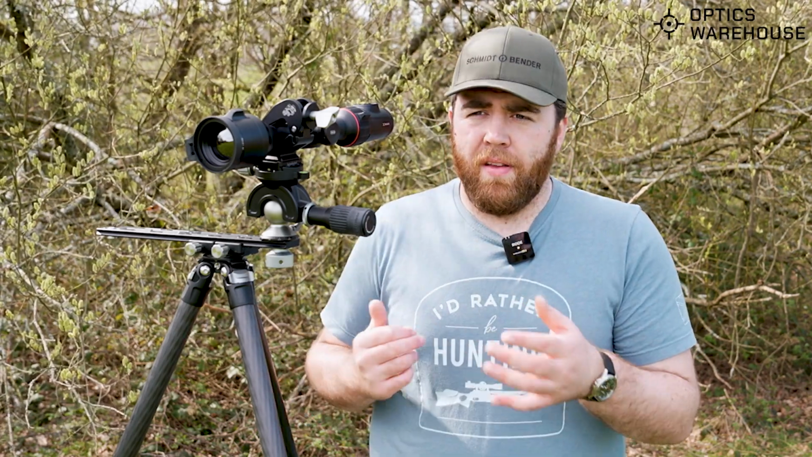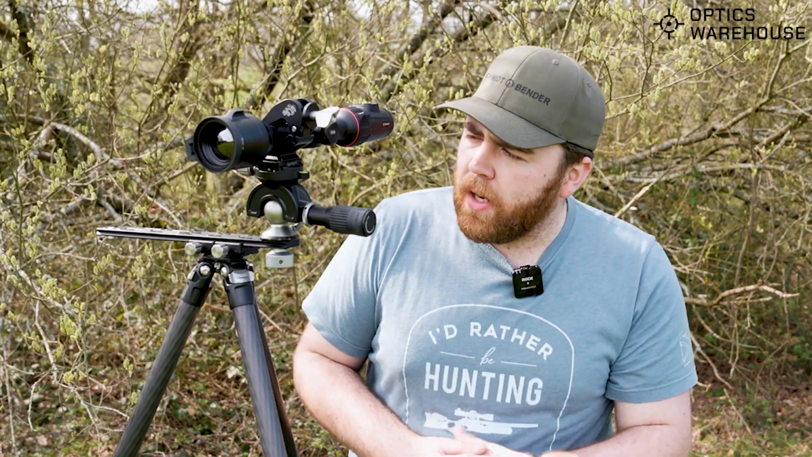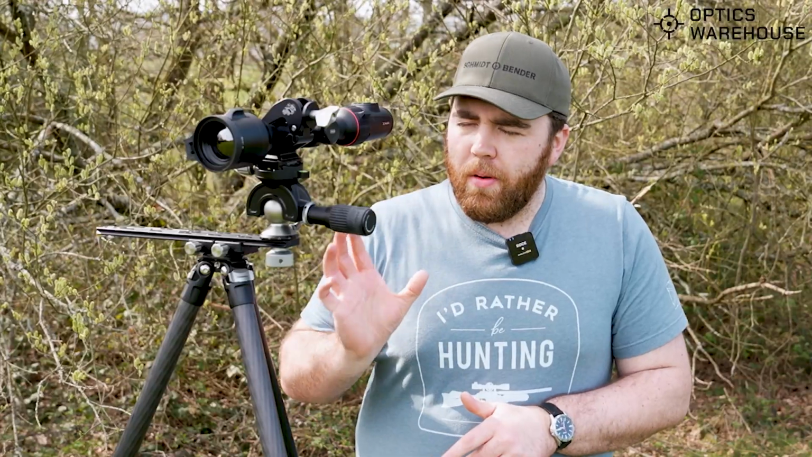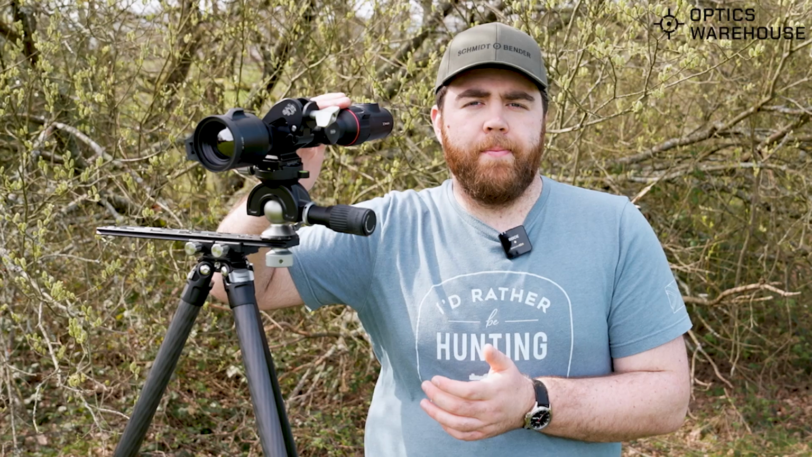35mm focal length paired with that sensor equals a 4x base mag, which I'm a massive fan of. Going back, you've got a 30mm tube running at sub 18 millikelvin, so nice high-end sensitivity. I will do my best to show you some of its other features, but the real party trick of this scope is this zoom ring here.